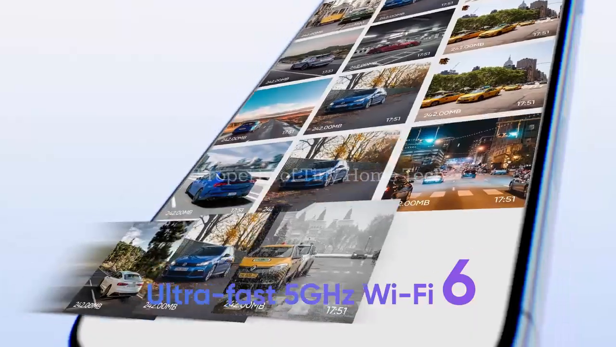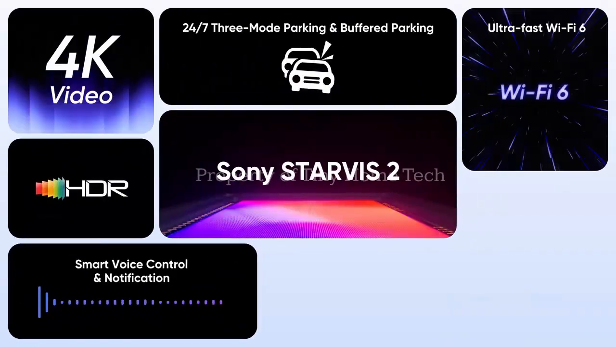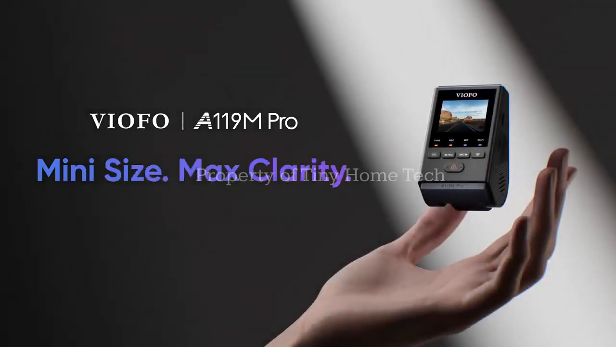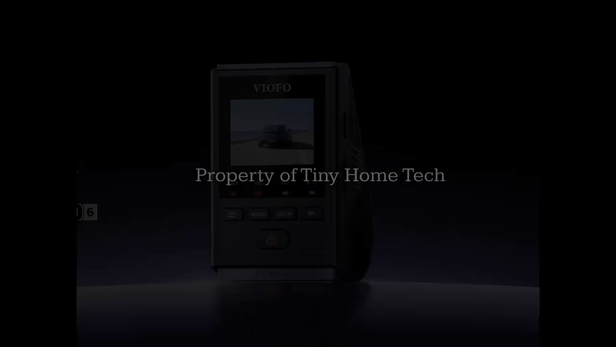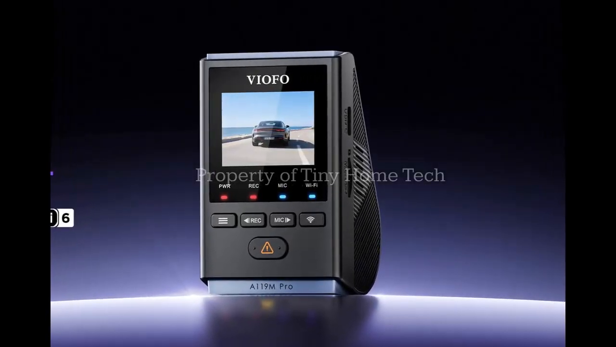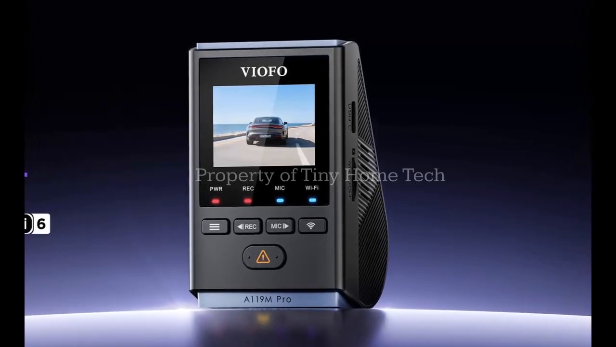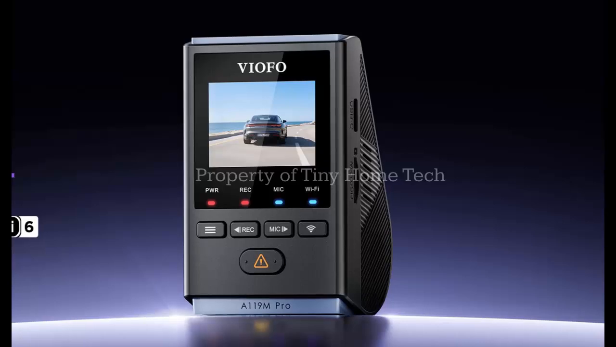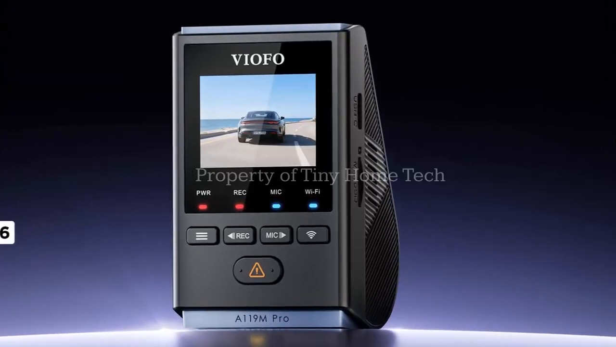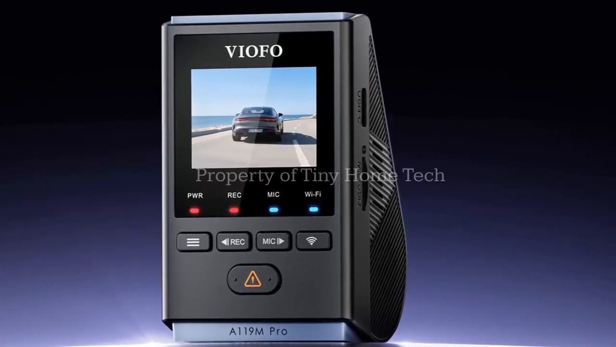At the heart of the A119M Pro is a Sony IMX678 1.18-inch 8-megapixel sensor built on Sony Starvis 2 technology. This enables 4K recording at 30 frames per second, delivering sharp visuals, accurate colors, and improved dynamic range. According to Viofo, the sensor is optimized to capture fine details such as license plates and road signs, critical for both daily driving and incident documentation.